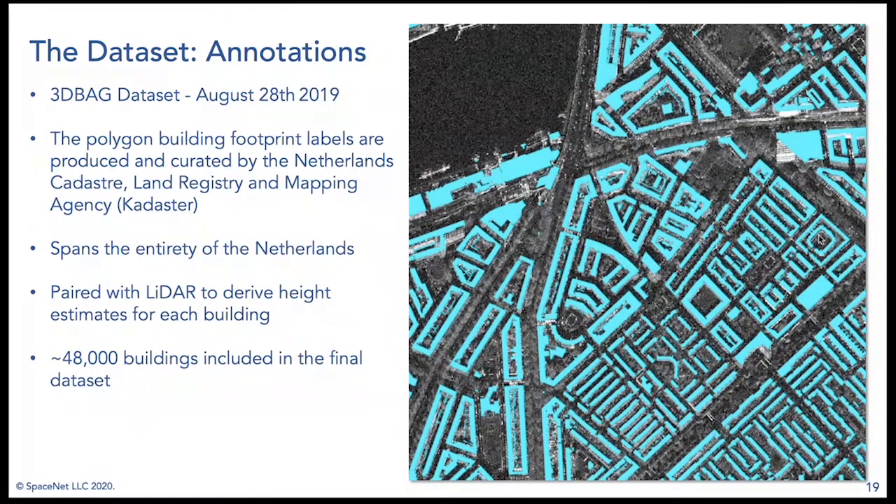So we didn't ask competitors to actually use this height data or try to predict the height of buildings, but that's something that you certainly could do, and that's something we're going to investigate in some of our post-challenge analysis here. Ultimately, we come down to 48,000 buildings included in the final data set. We do throw out areas that don't have enough labels, which happens very occasionally. And we do also dissolve some building footprints together.